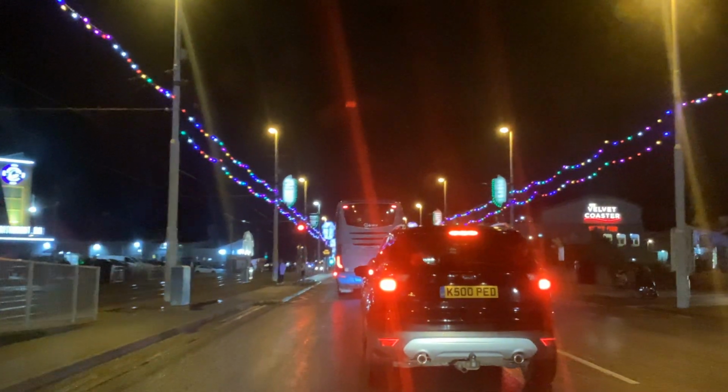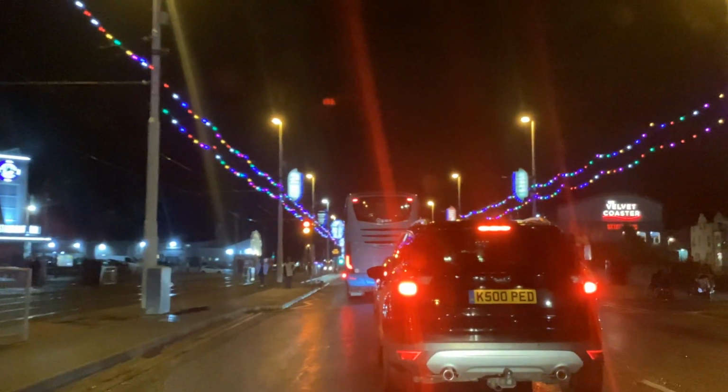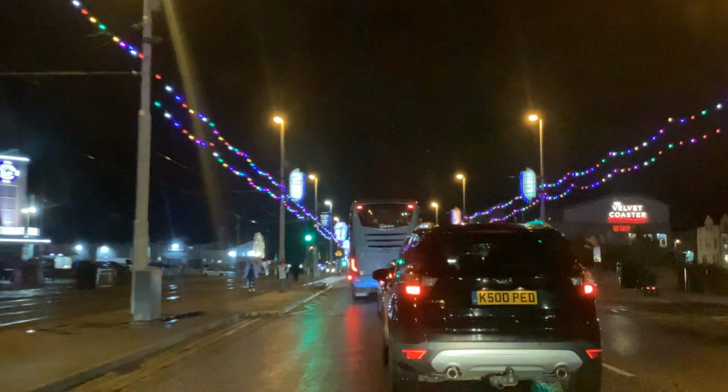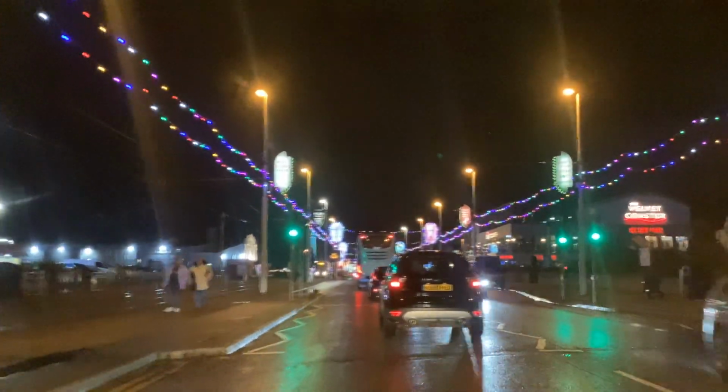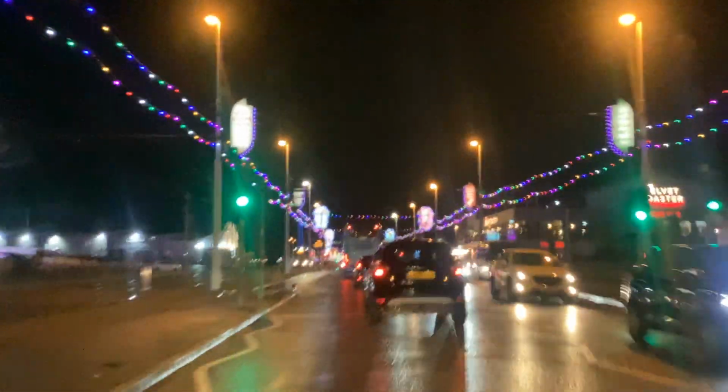I've got to keep half an eye on the time because I do have to be back to pick Missy up in 45 minutes. So I can do an illumination tour, and then when I come back, I will actually come back to back streets, which will be quicker.